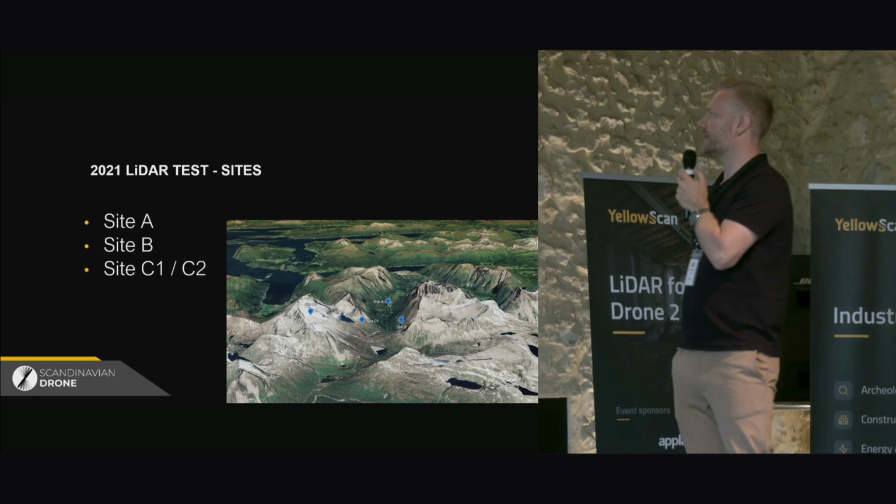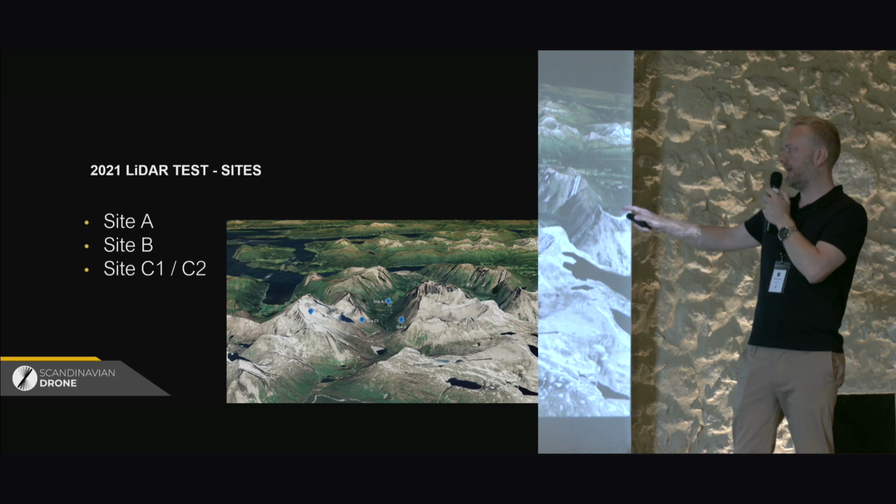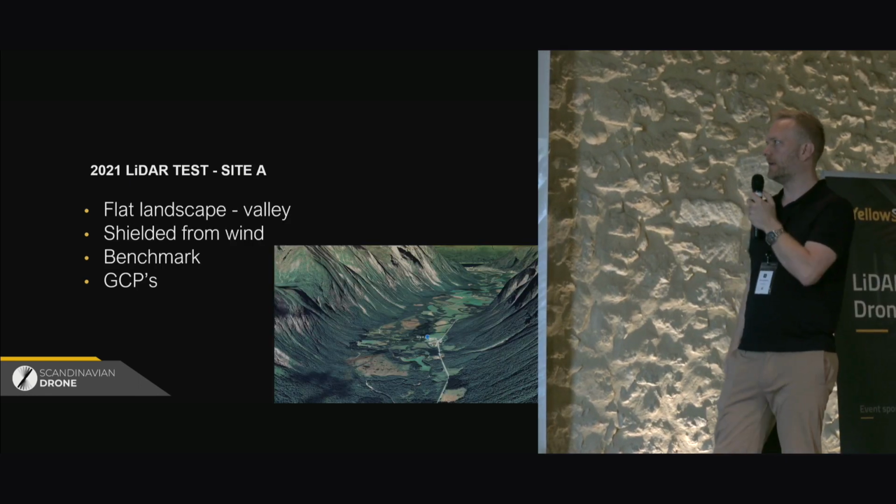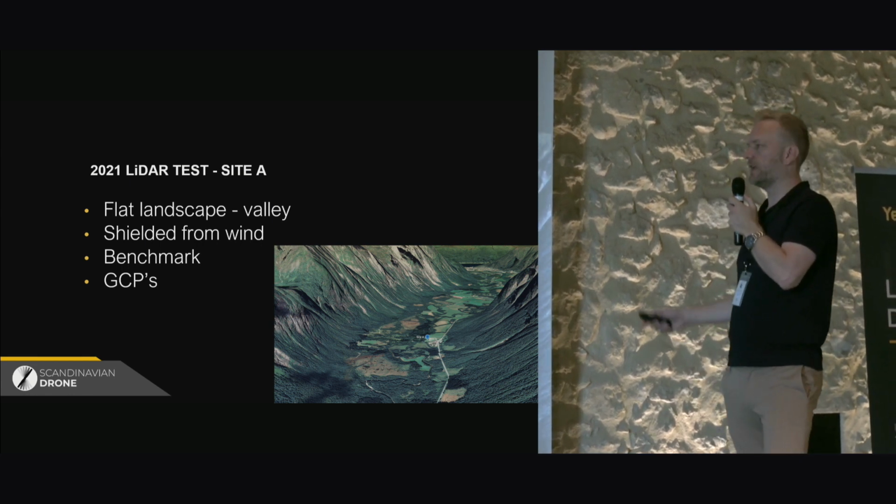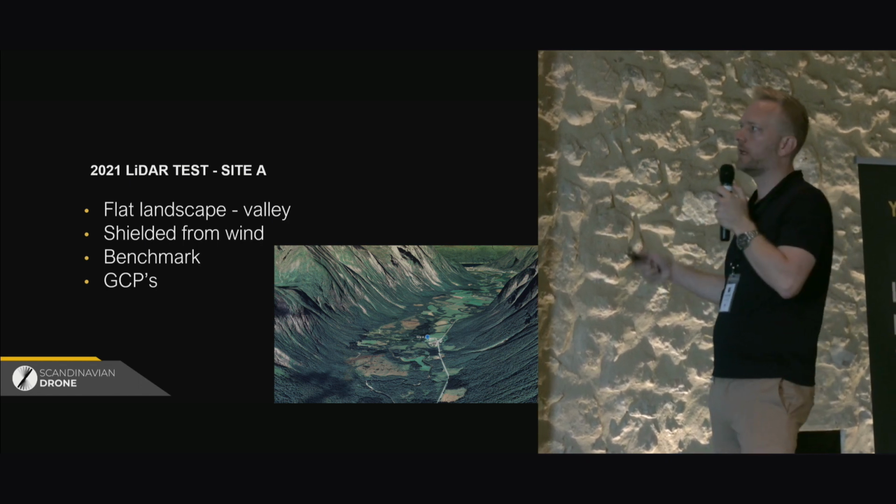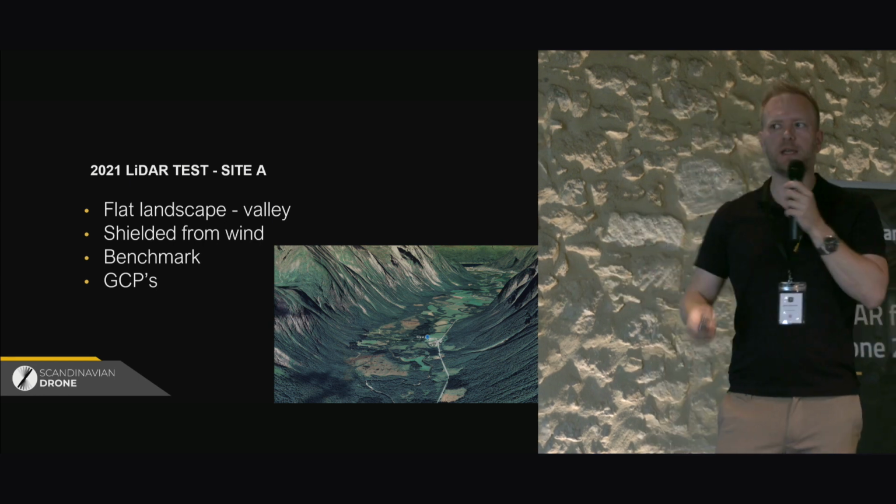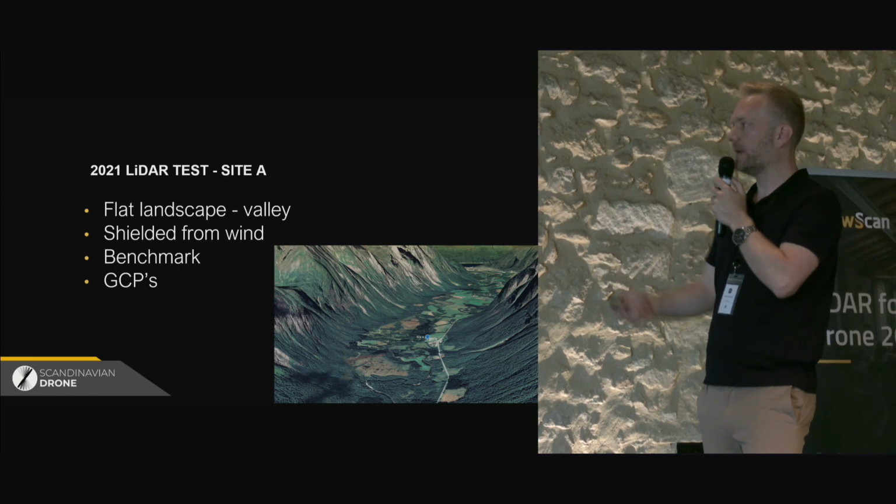So the test sites, I don't know how well you can see it here, but you have site A, site B, and site C was divided into 2 places. So site A is the first one that everyone got to fly the first day. This was more or less chosen to be able to use as a benchmark for the accuracy and performance of the systems, and also make sure that every operator had a fair chance to get there, set up everything, and just get everything working properly.